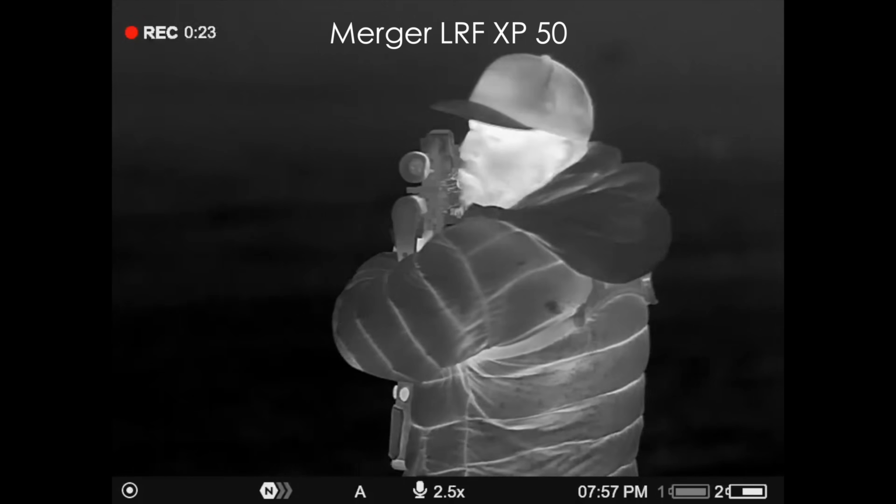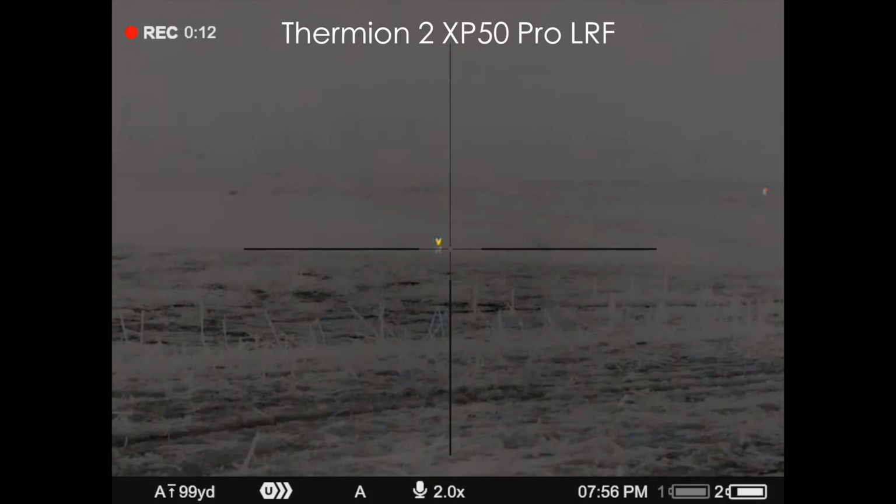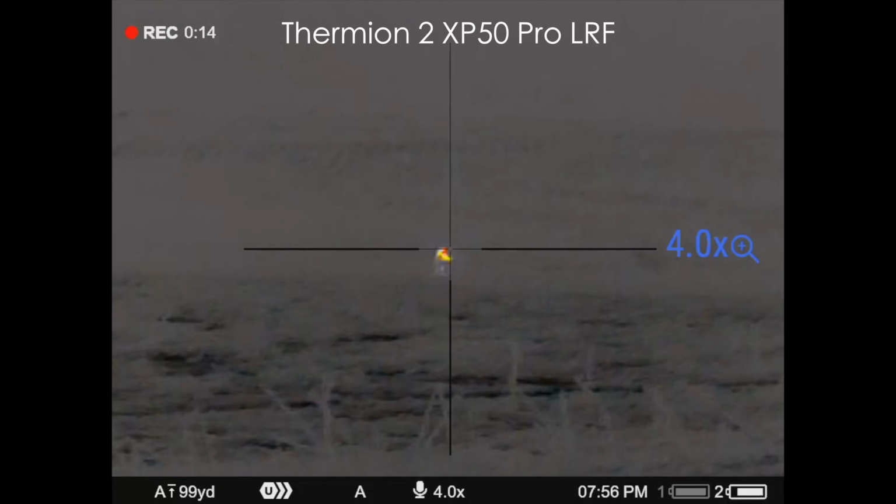There he is, right up front, right out here. He's right out here, right up front. Coming in right out front.